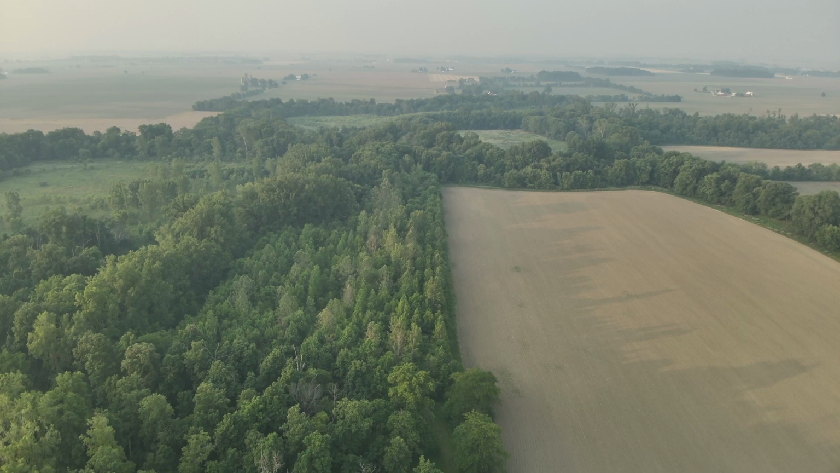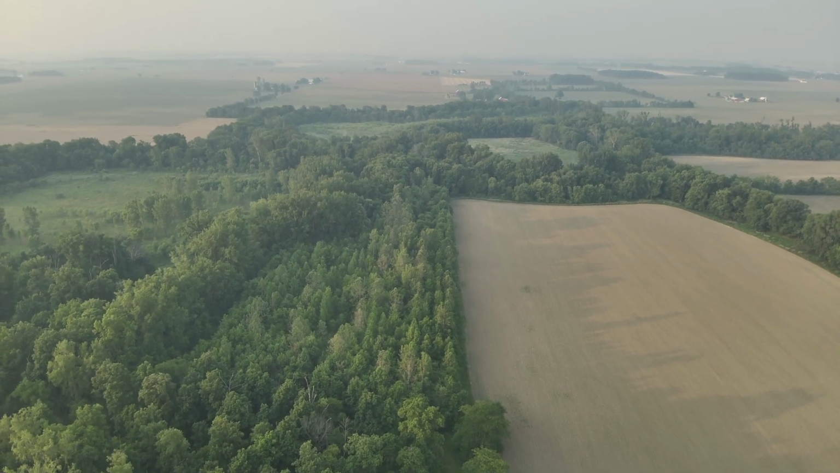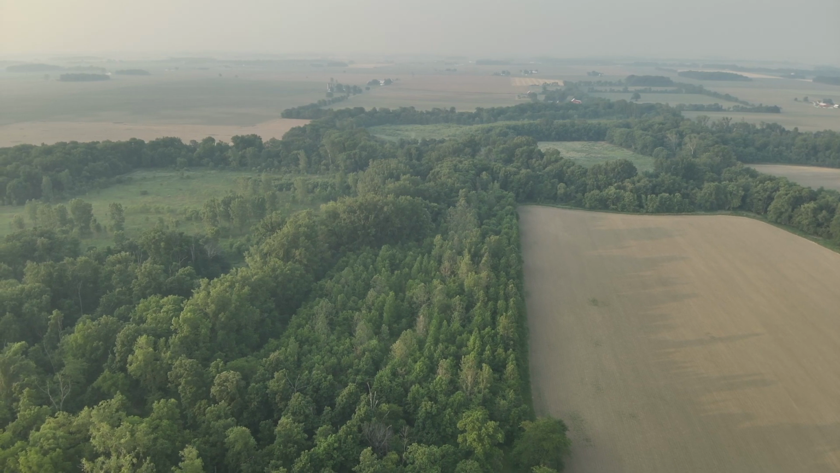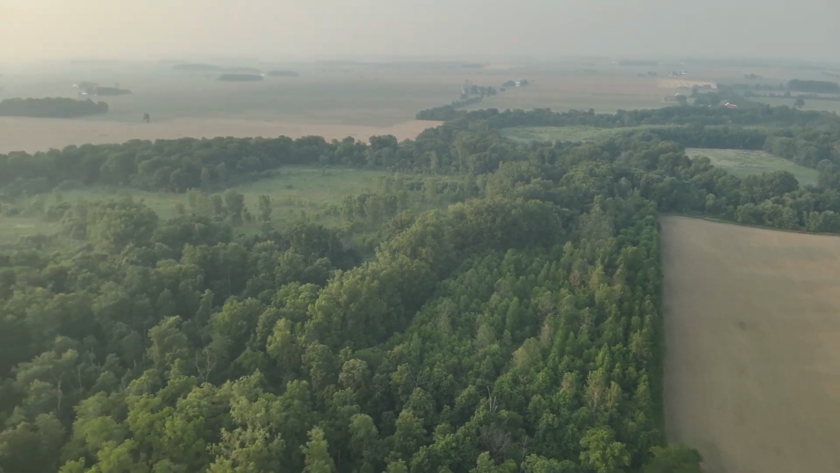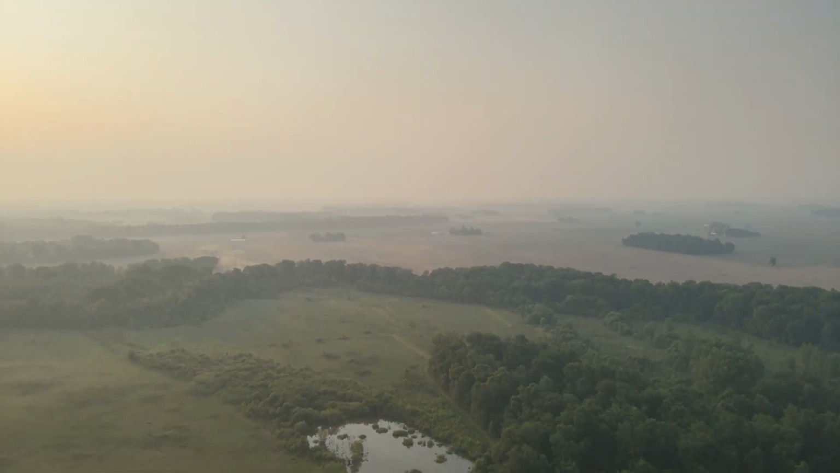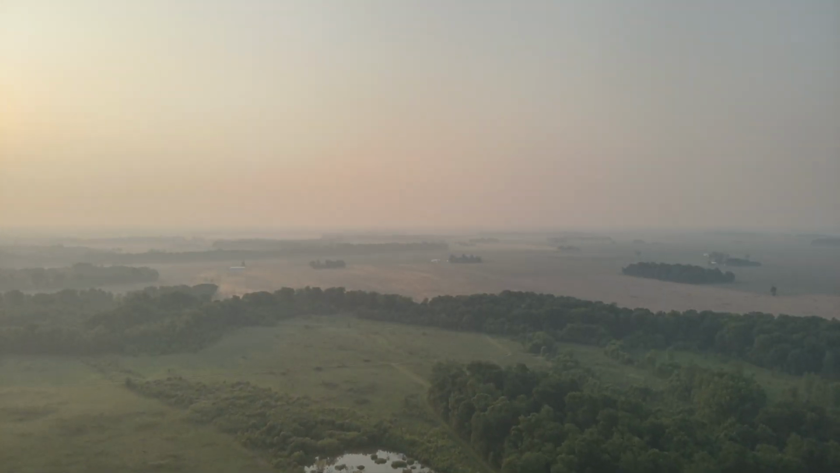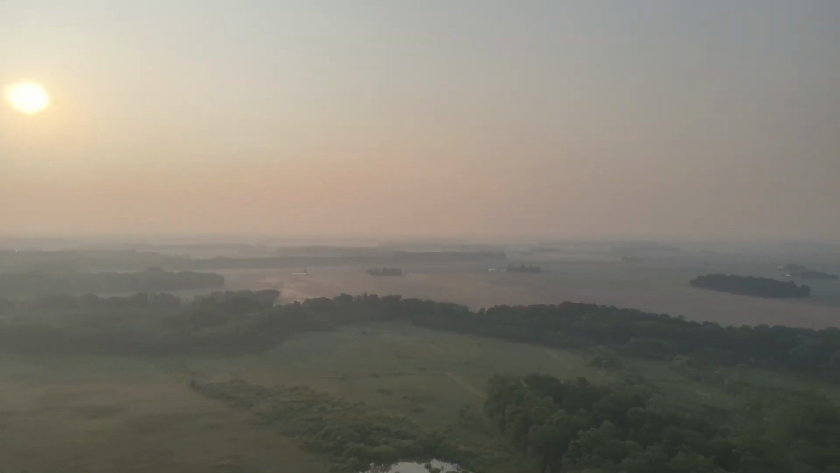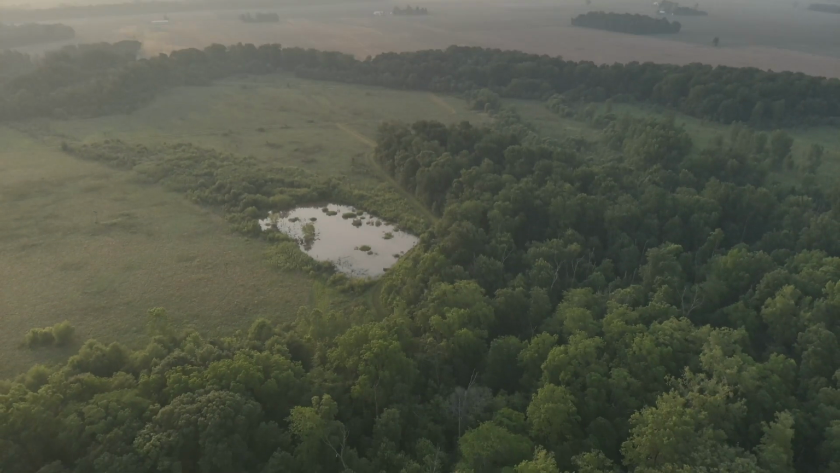This is James from Drone Deer Services, and in this mission, we put the Mavic 3T up on a 53-degree morning in early June. We have the fires from Canada affecting the air quality here. It's kind of like a brown haze.